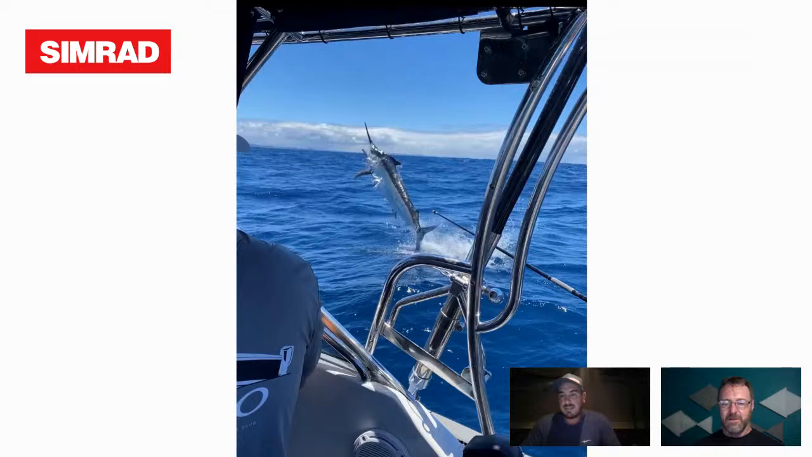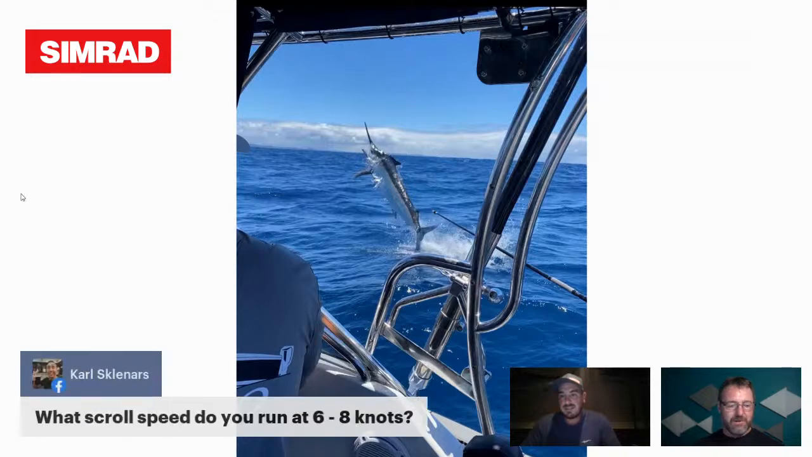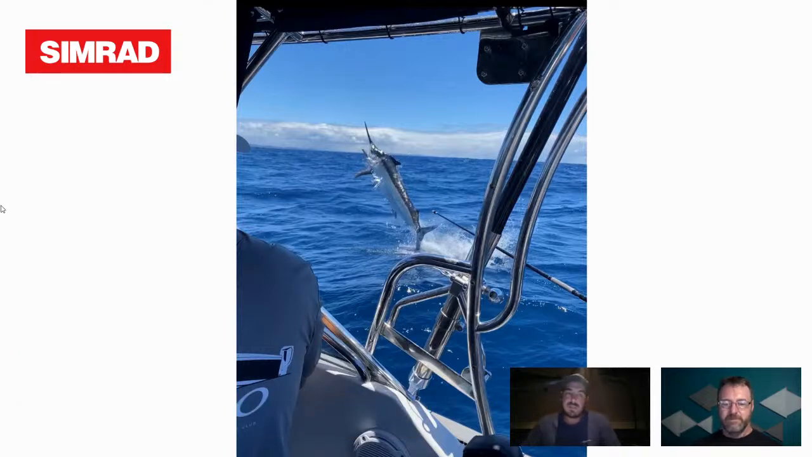Yep. Okay, cool. Carl's got a question about scroll speeds, 6 to 8 knots, mate. I run times two on everything, pretty much for everything I do. I think it's not too short and not too long, if that makes sense. It doesn't stretch out the screen, because the scroll speed basically just stretches the screen. It doesn't really make anything clearer. Obviously normal speed is fine. That's just my personal times two. Yep. All right, cool.